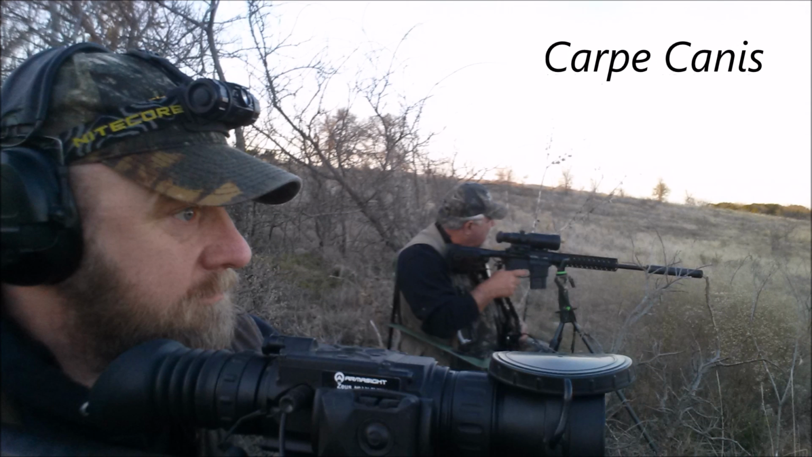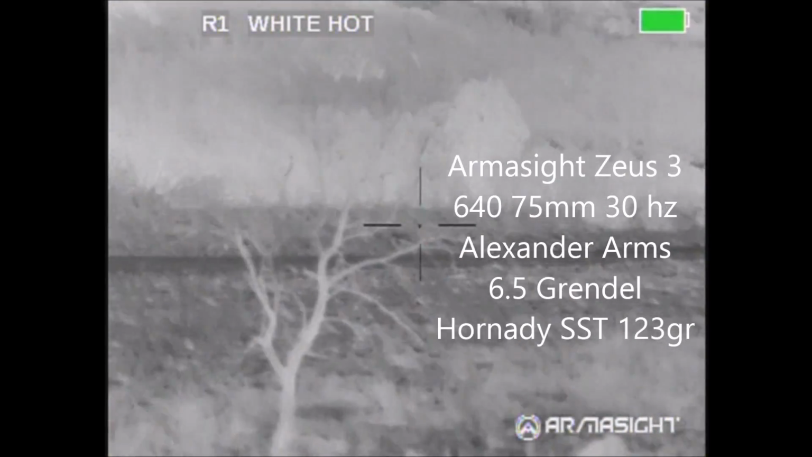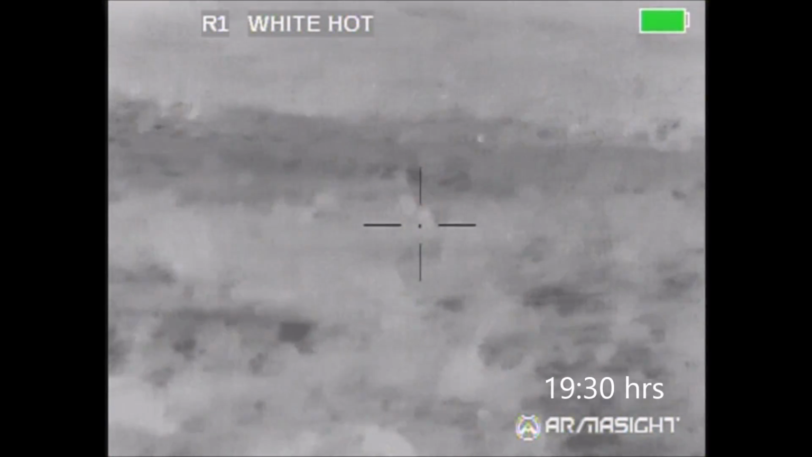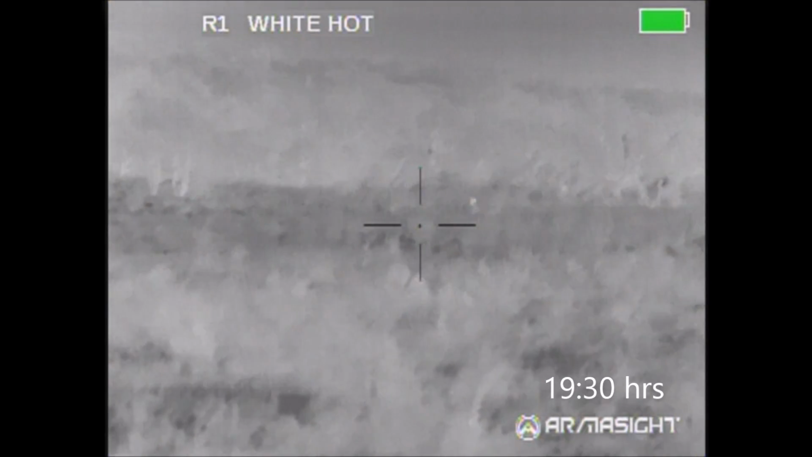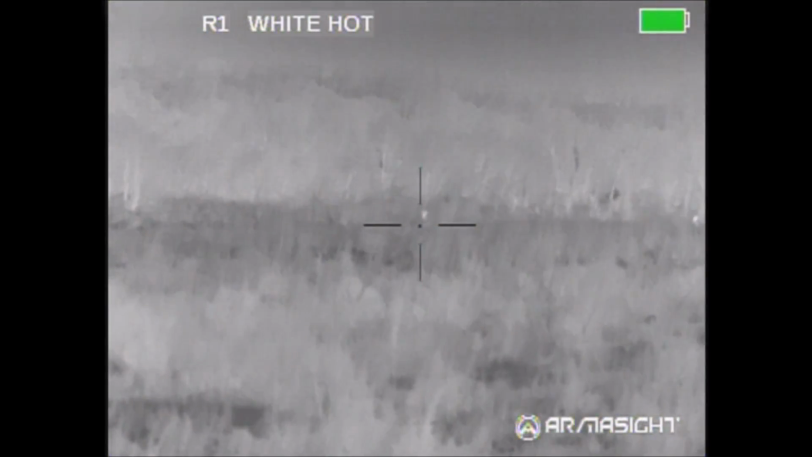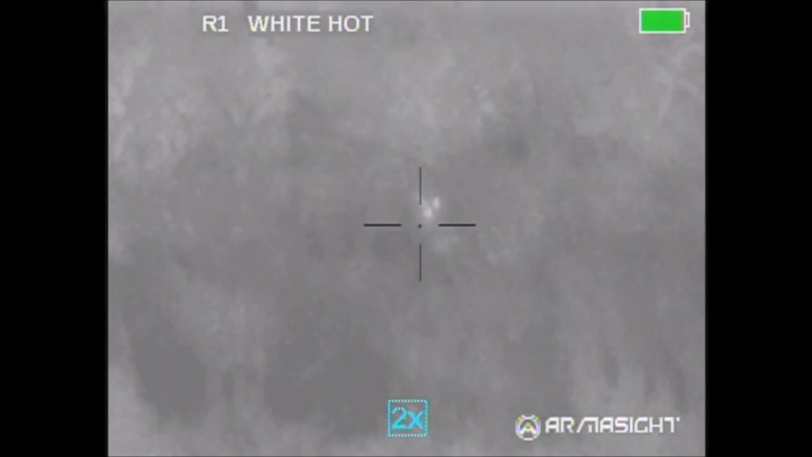We set up just before sundown, watching over the canyon, and after sundown, we got lucky. The coyotes started showing up with the help of our caller. I originally only thought there was one coyote, even though you can see two in the video here. I was only focusing on the one in the center. Turns out there were actually three coyotes.